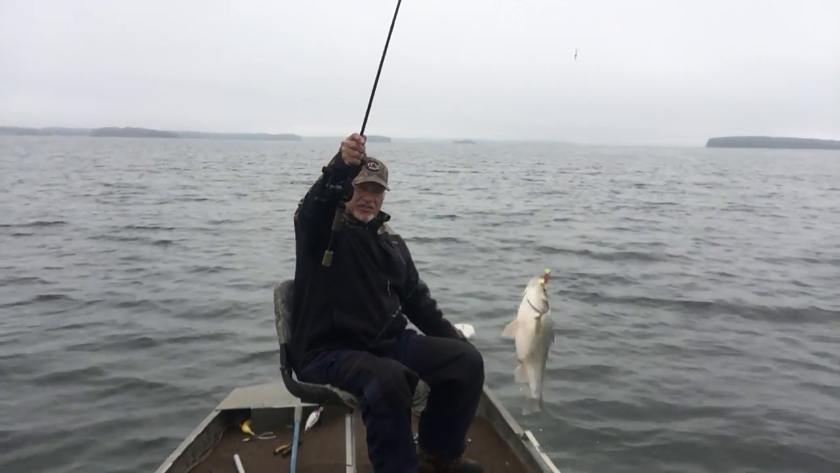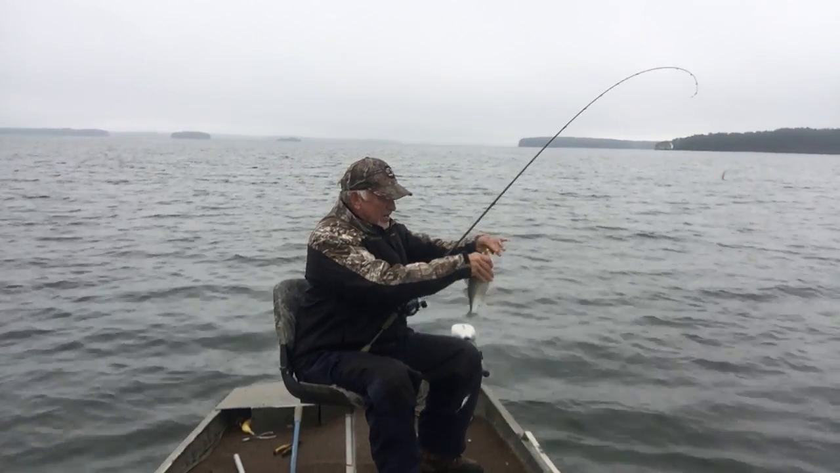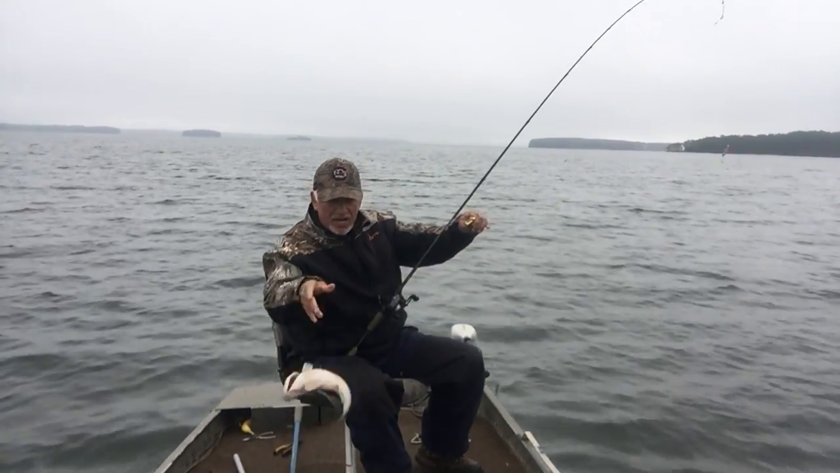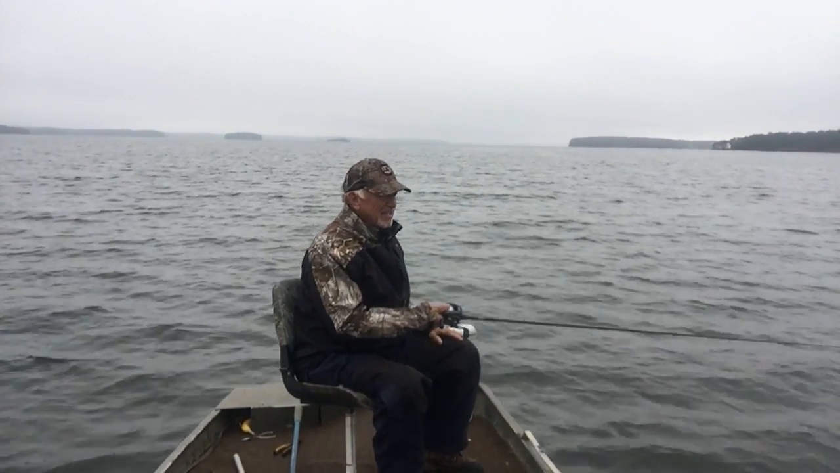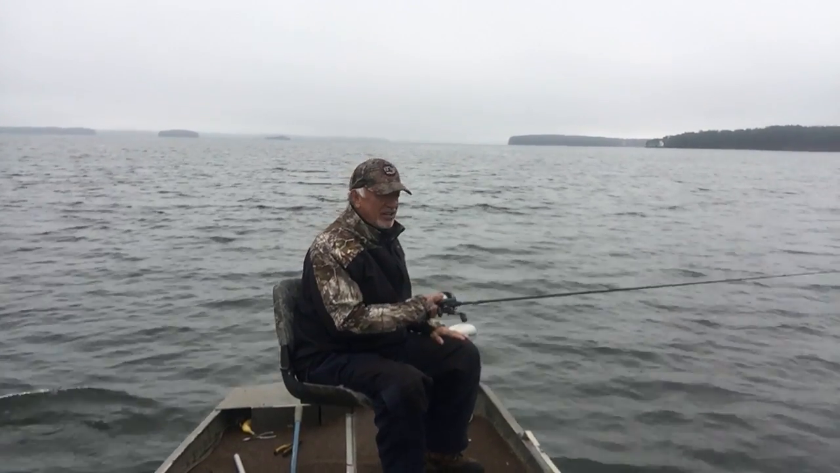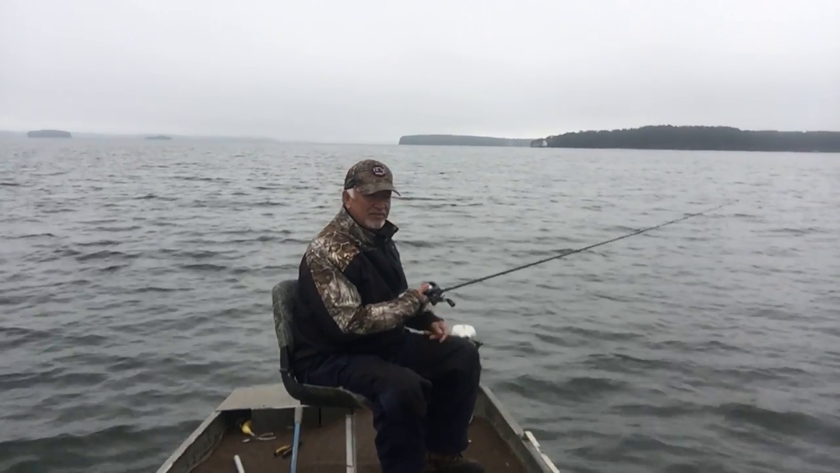Now that's a nice perch. Ain't nothing wrong with that perch. That's probably three-quarters of a pound or better. You get that chartreuse head, green chartreuse with a red body and a green tail. Just a crappie jig, paddle tail. It's a couple inches long. I like a bigger jig head and a bigger jig. A lot of times you miss a lot of fish. Some of them babies get off, but you still catch some of them babies.